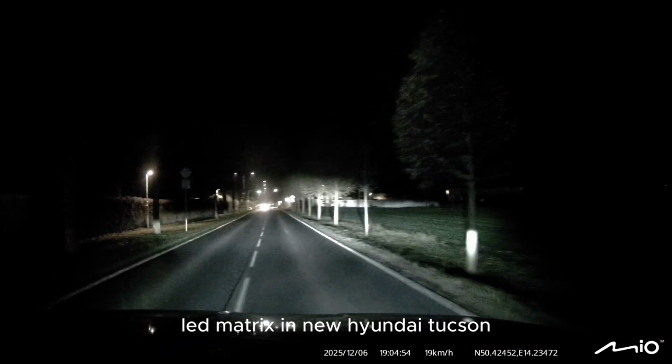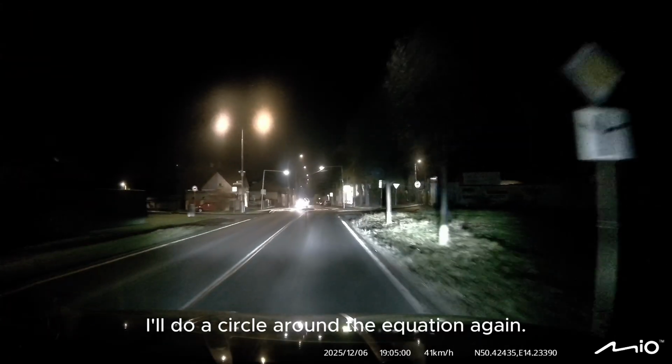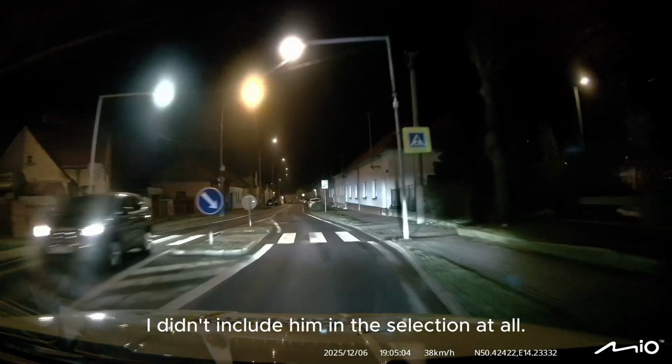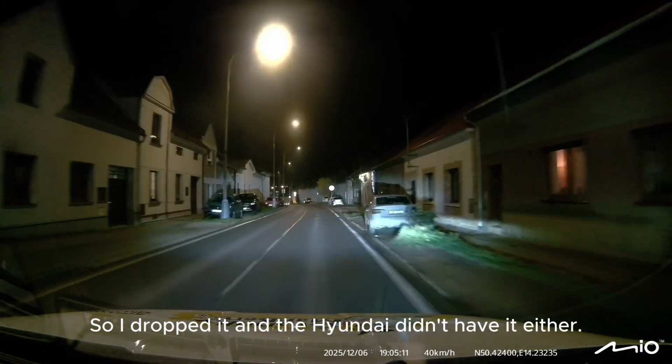My friends are testing the LED matrix in the new Hyundai Tucson for production 2025. I'll do a circle around the equipment again. We didn't want the car at all. I didn't include him in the selection at all. I wanted to buy a key. When I found out they don't put matrices there, I dropped it, and the Hyundai didn't have it either.